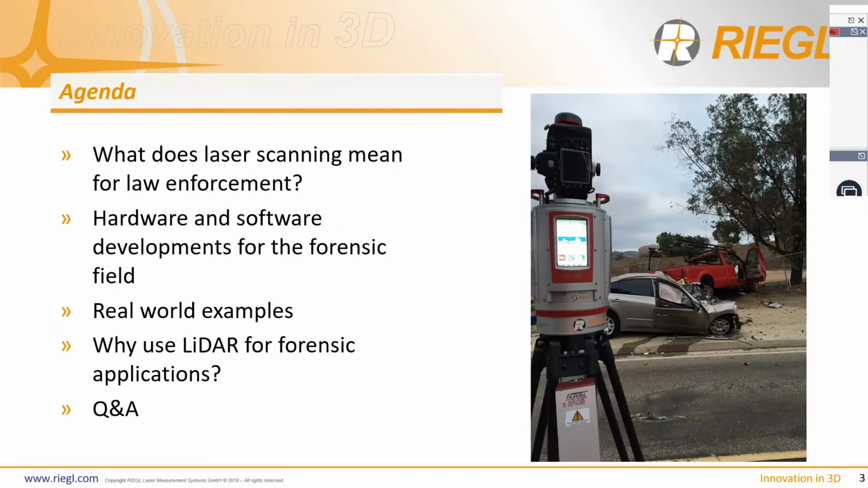So I'm going to run you all briefly through what we're going to be discussing today during the webinar. We're going to be discussing what laser scanning means for law enforcement, hardware and software developments for the forensic field, showcasing some real world examples, why you would want to use LiDAR for forensic applications, and then we're going to open it up for questions and answers. Throughout the webinar, if you have any questions, anything that pops into your head while we're running through it, submit it to the question box. Dave is going to be monitoring throughout the webinar today.